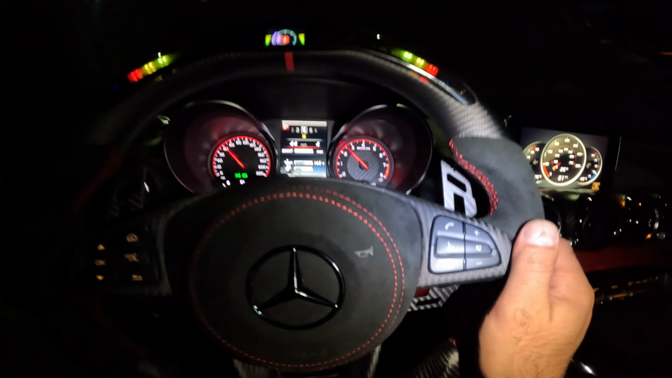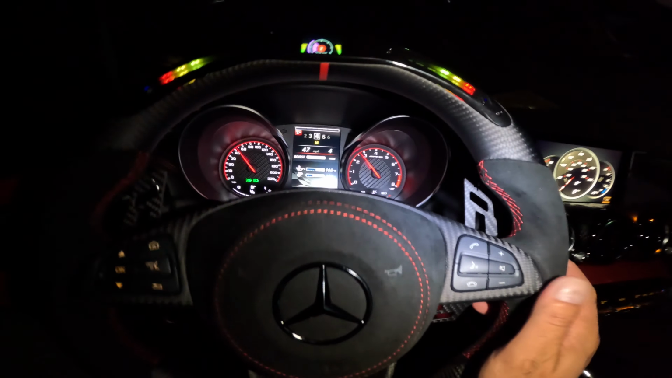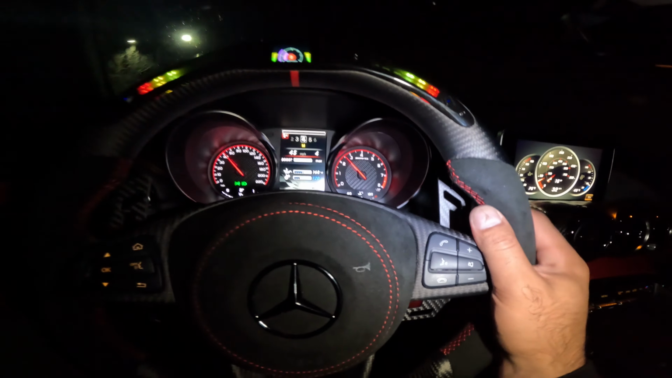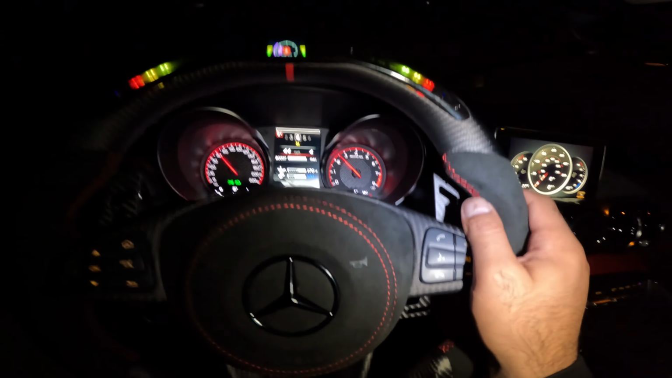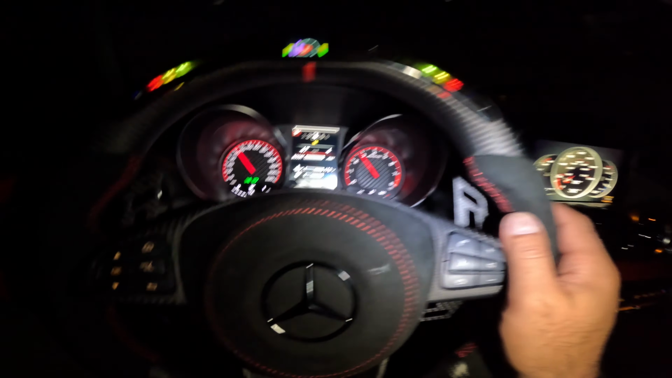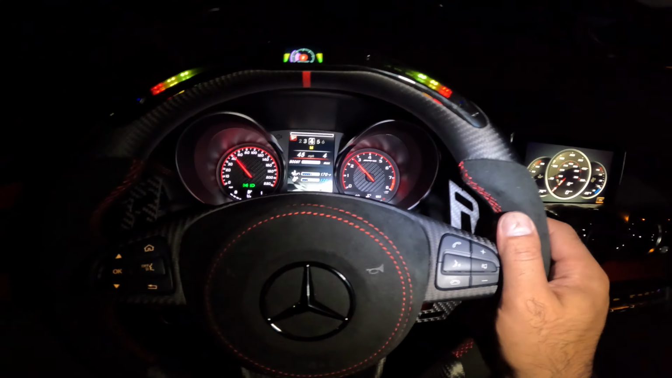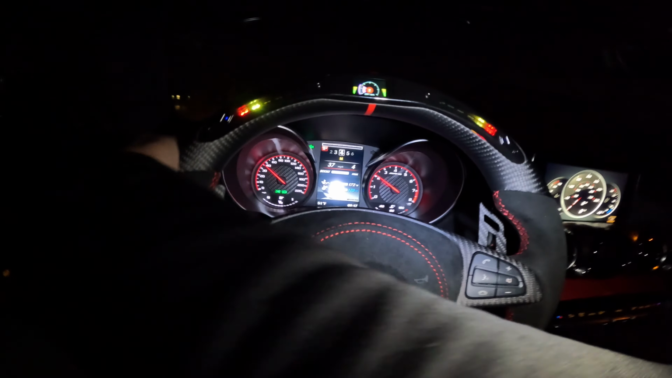It is the most powerful V8 produced by Mercedes to date, guys, and it's just an amazing engine. Aston Martin has been using it. They used it in the Valhalla, for instance, so that just goes to show the performance of this engine. I just decided to build my own, put my own aero on it, and I do feel it really coming in handy, and I love my aero on my car, guys.